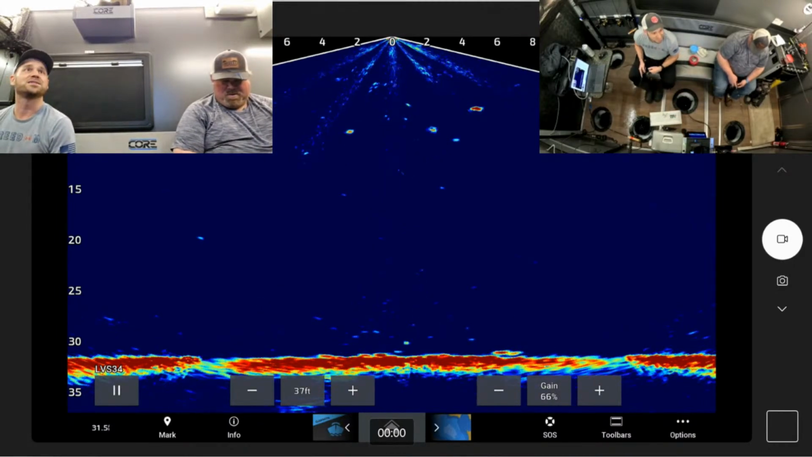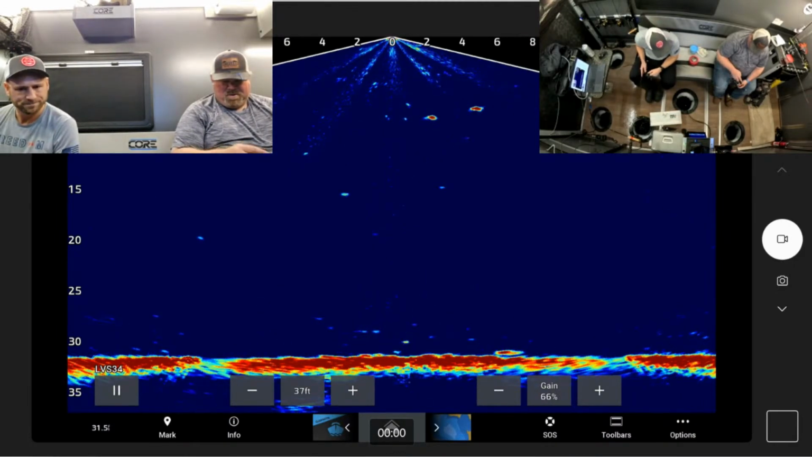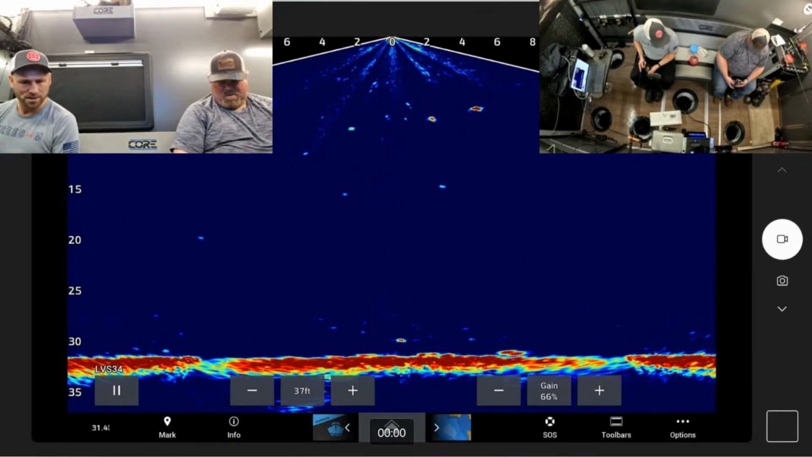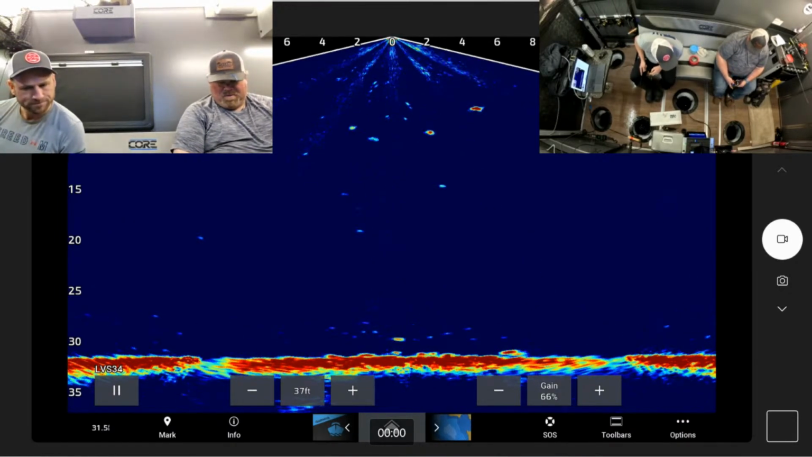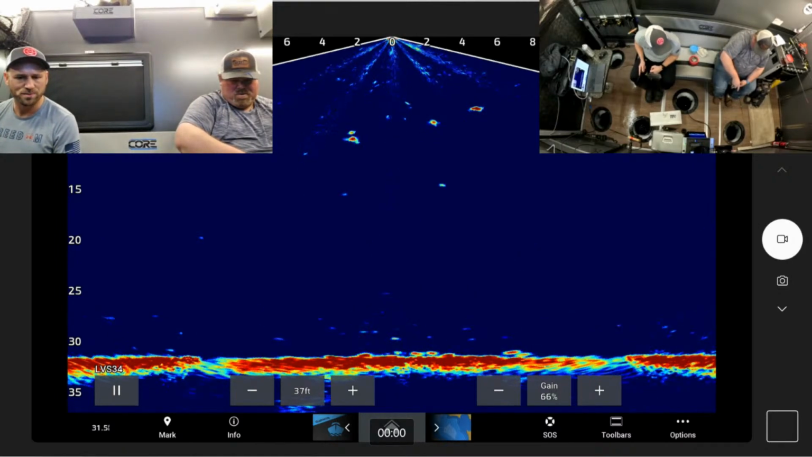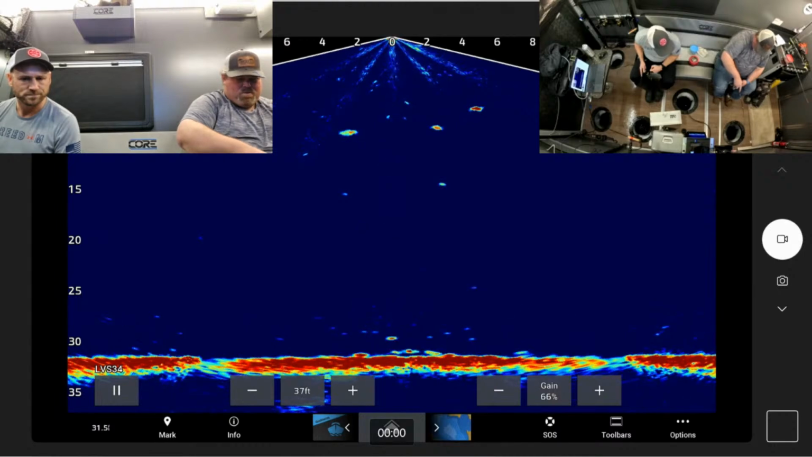Now we can see so much better up high, but we see more of the artifacts and the beam in the water. But you can see that fish following him so much better now. He hit it once and then he swam away.